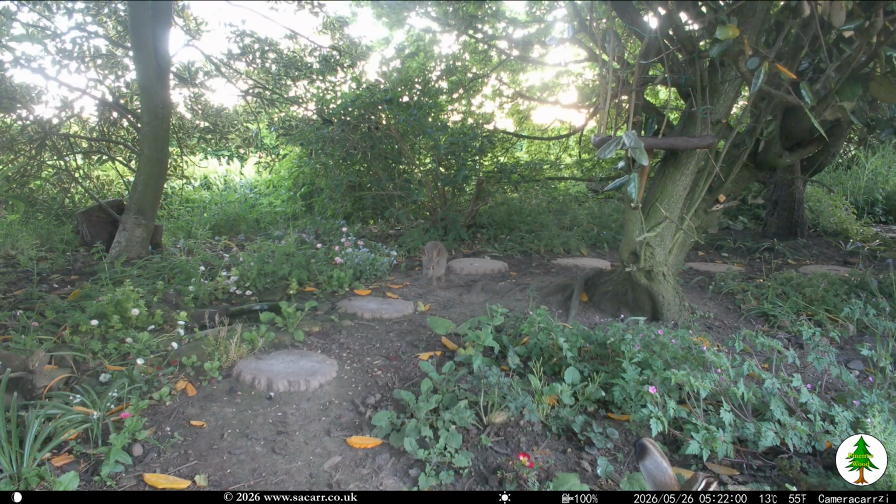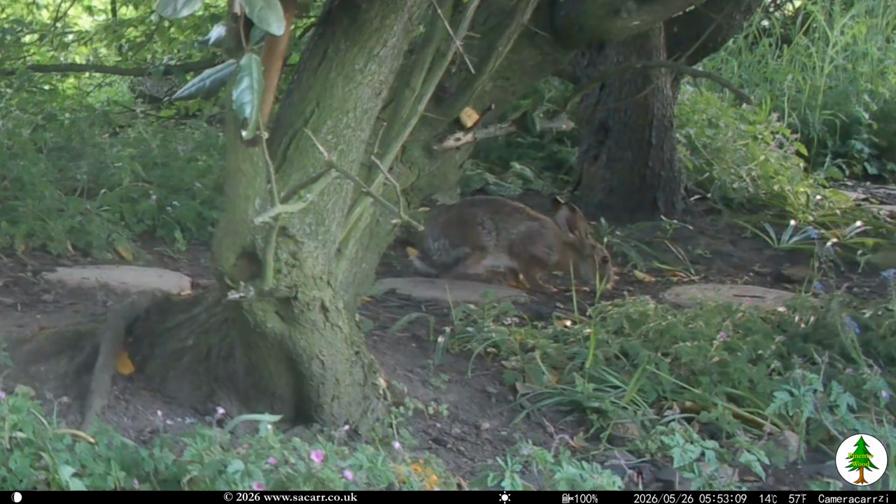On the 26th, the hare and the leveret were back again. The hare's ears are just visible in the bottom of the camera frame. Half an hour later, the pair had moved further up the wood.